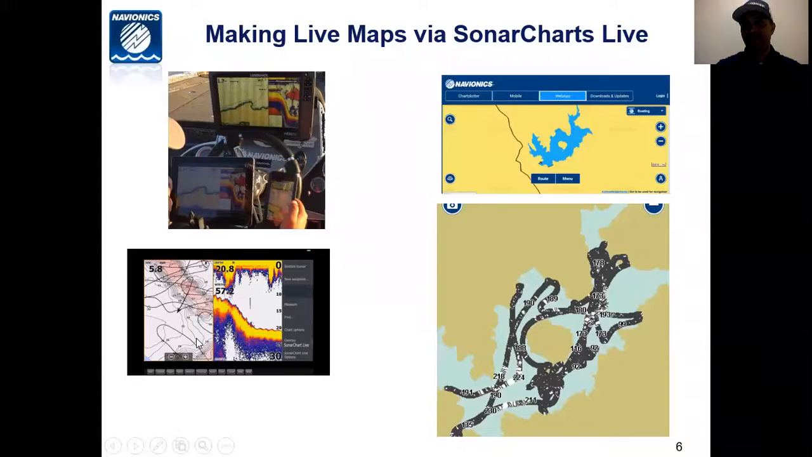And again, the advantage to doing this is that all the mapping software, I don't care which one you're using, is not 100% accurate. Making an actual map of the lake while you're on the water is the only way you're going to have 100% of what's actually under the water. And then you could save that to whatever, your unit or your iPad or your phone, so that you actually know rock piles and humps. And I'm going to show you what those things look like.